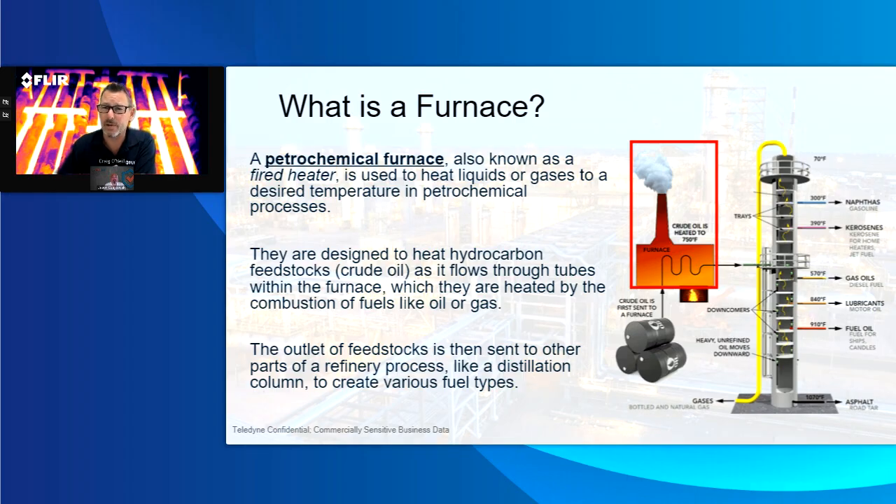You take it and you run it through a bunch of tubes. You heat it up dramatically. And at different levels, you push it to the back end of a process where it cools down. And that's where you get the different types of product you would get out of a petrochemical industry, to be able, at different temperatures, as it's cooling down, to get the product that goes to a consumer.